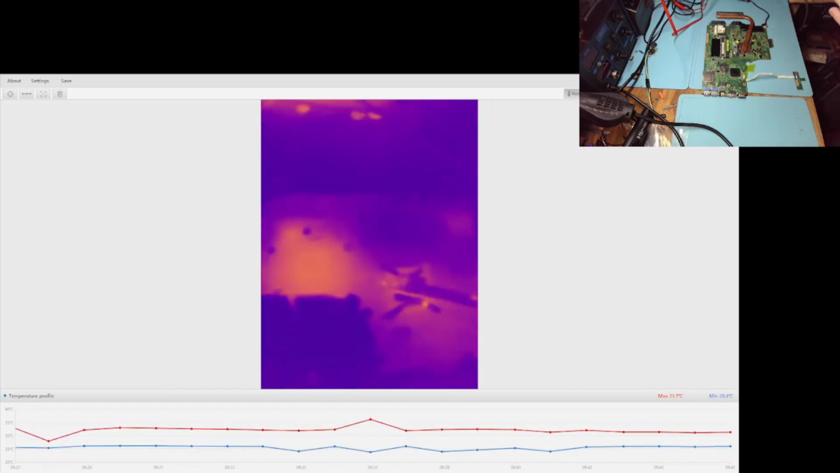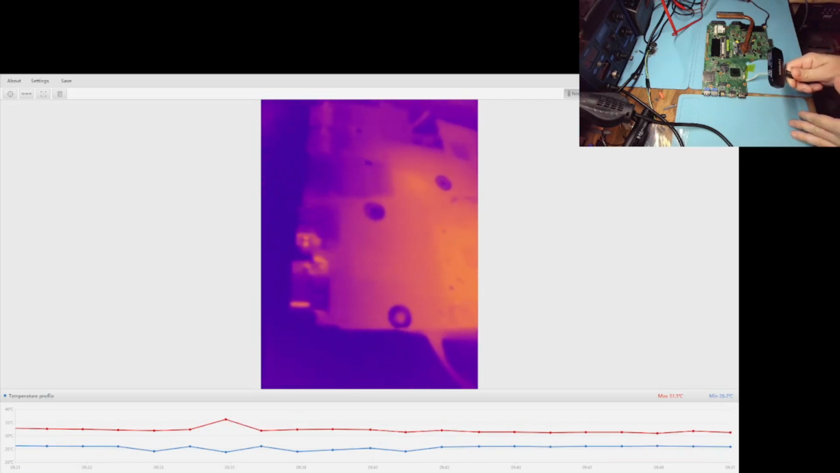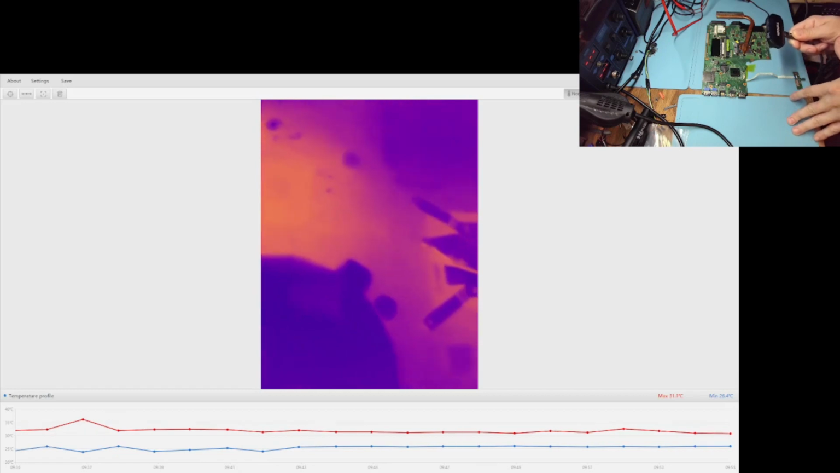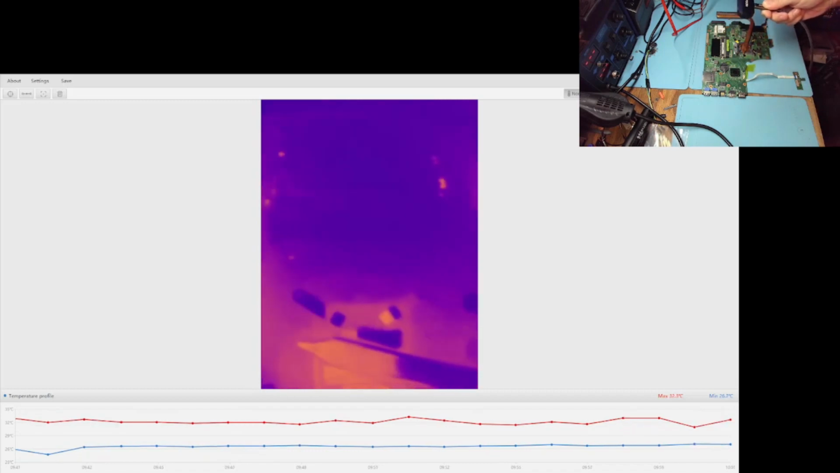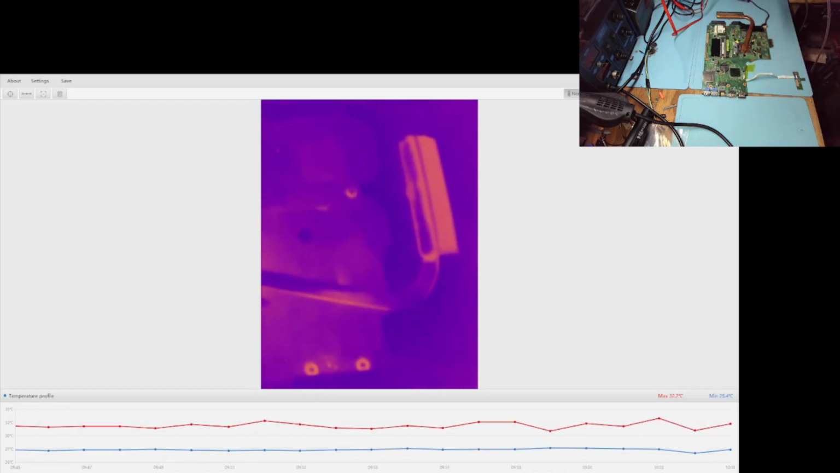Okay, that's the correct orientation. So that's our board. You can see the reflections, and you can see some heat spots already because the board did turn on, but you can pretty much see every component of the board.